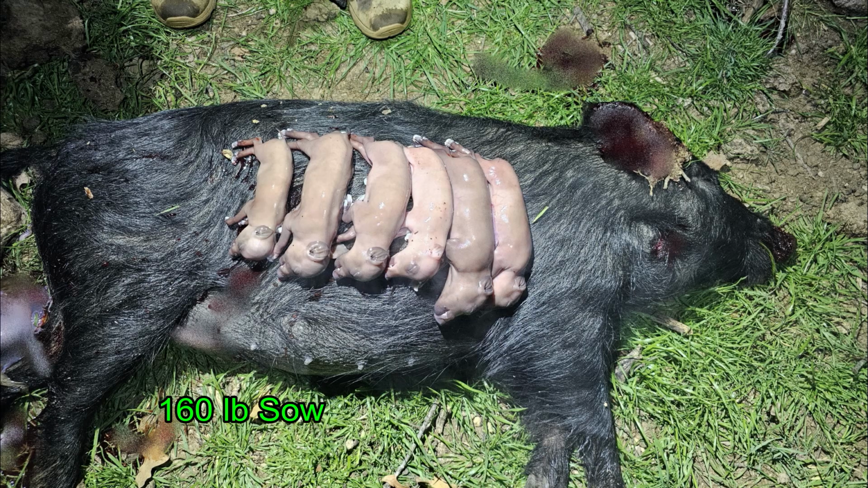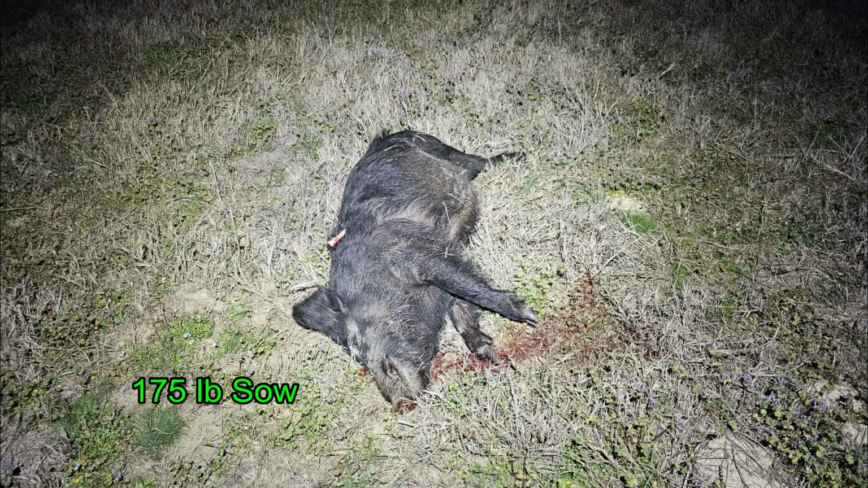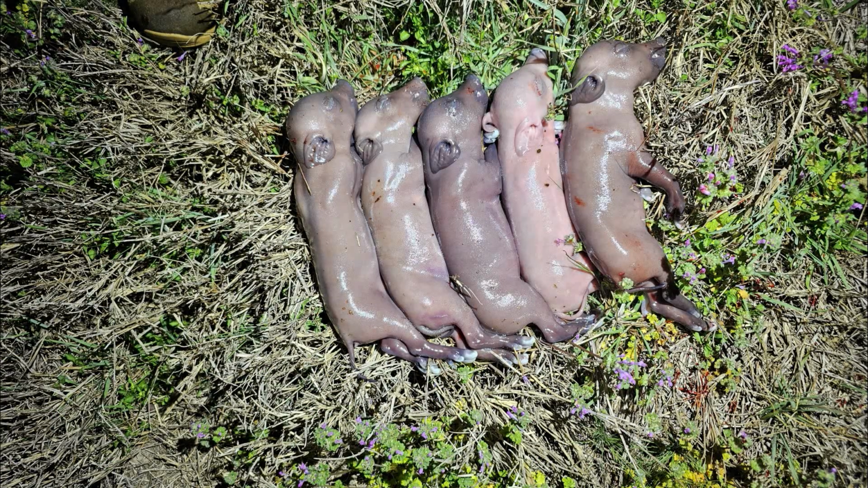My opening hog was a 160-pound sow pregnant with 6 on board. Ben's opening boar that I tracked running south came in at 100 pounds. And the last hog was a 175-pound sow, and she was pregnant with another 5 on board.